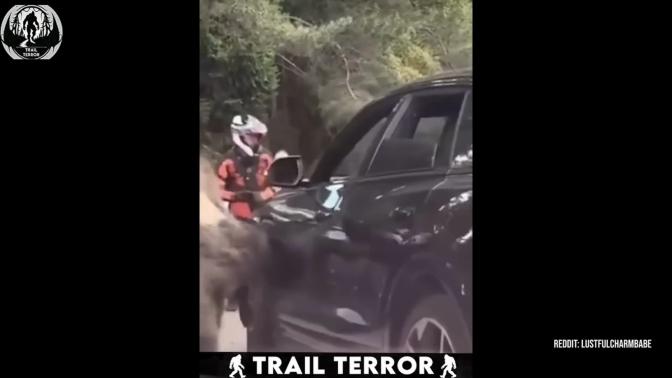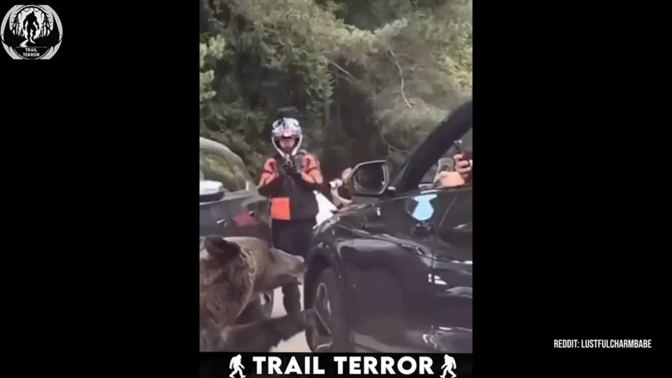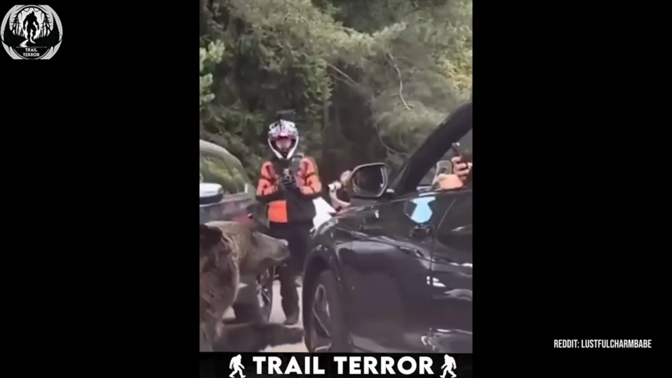Talk about lucky. This video was recorded by a driver who captured a heart-pounding moment that could have easily gone wrong. You see a bear casually approaching a parked car, where someone inside decides it's a good idea to offer it a snack. Bad move.